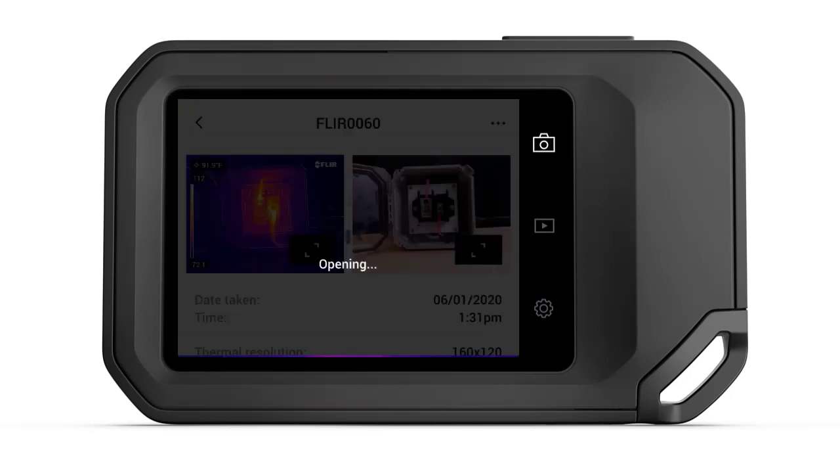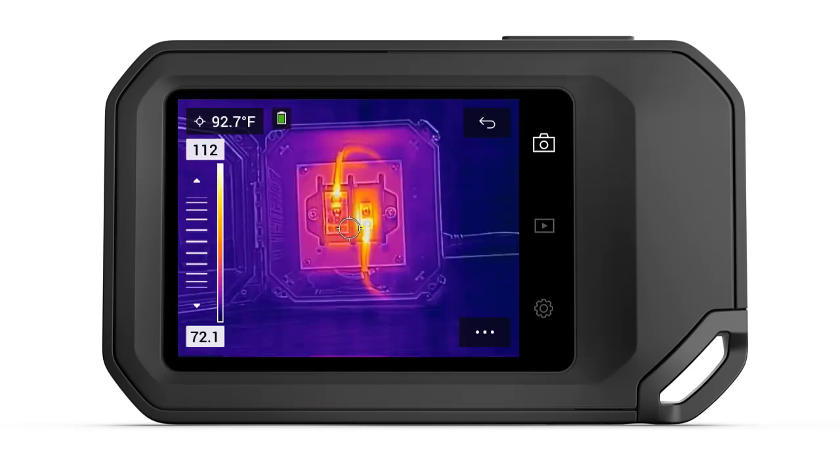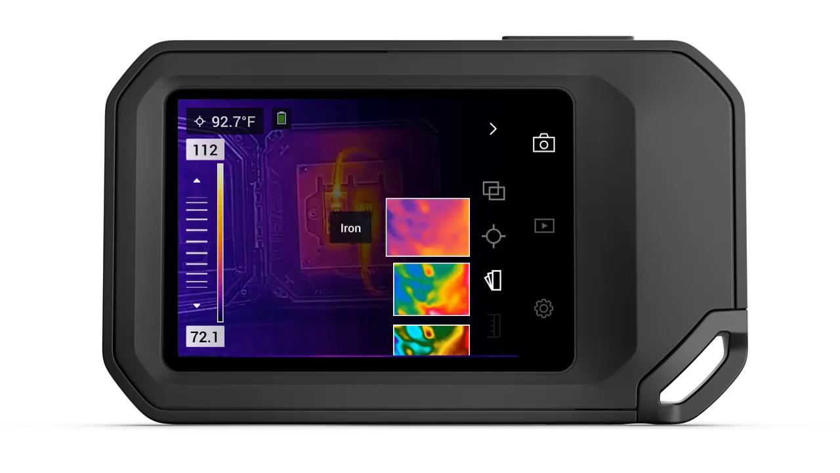Of these, the editing option offers quite a bit of functionality. In the editing submenu, you can adjust things such as span and level, change the measurement tool, or pick a different color palette.